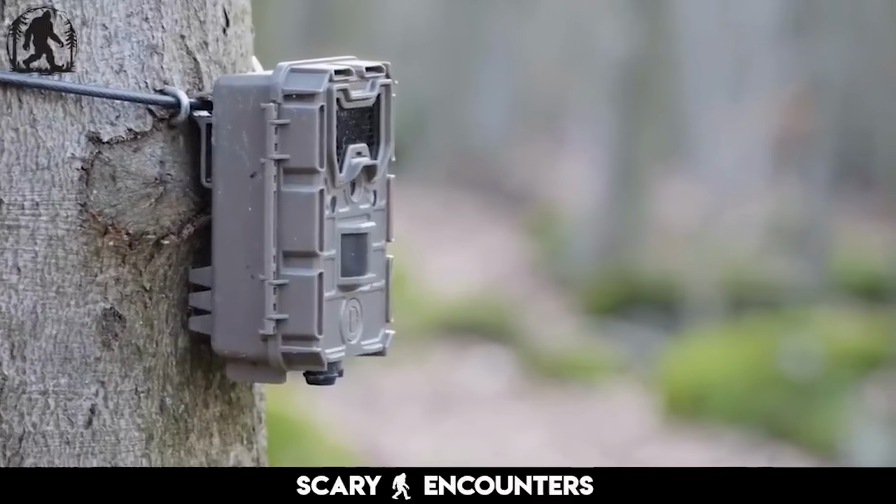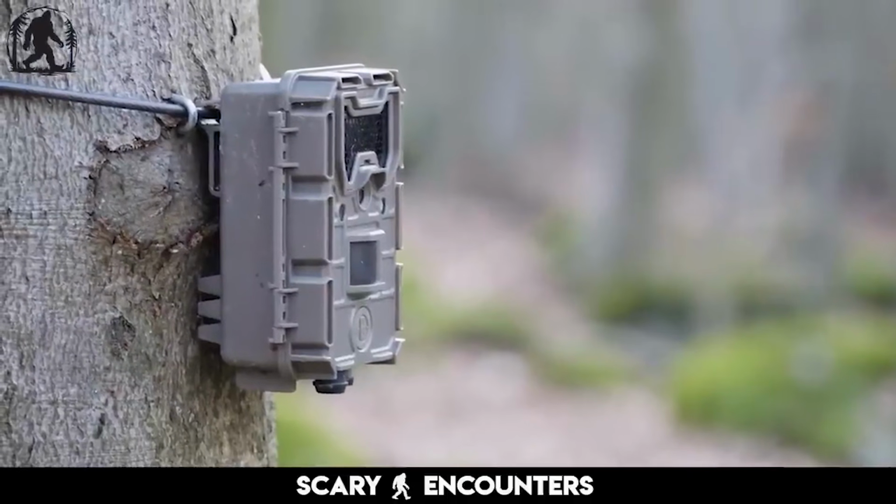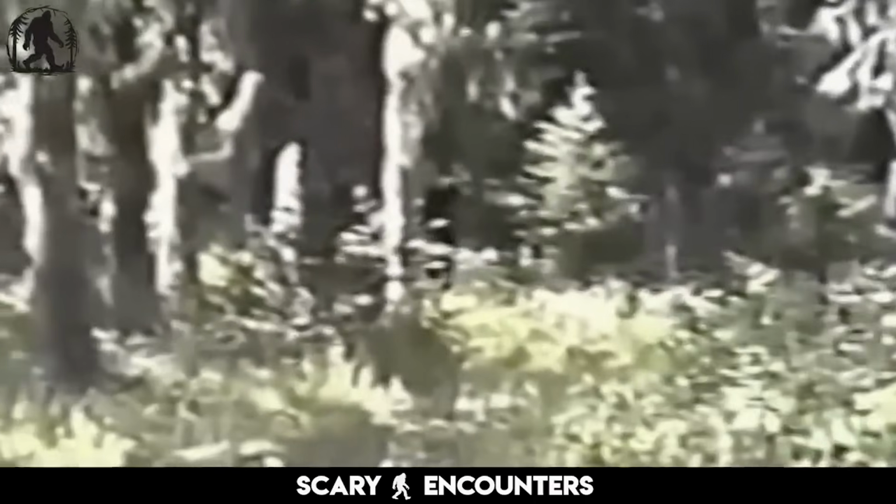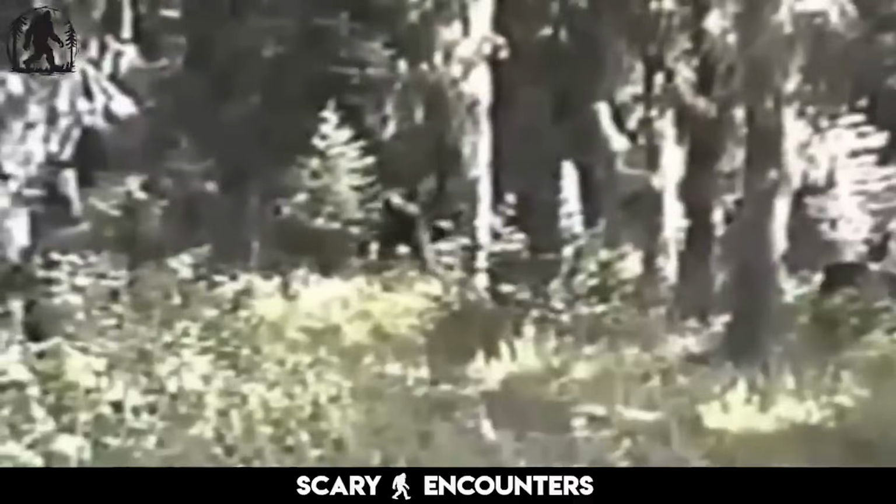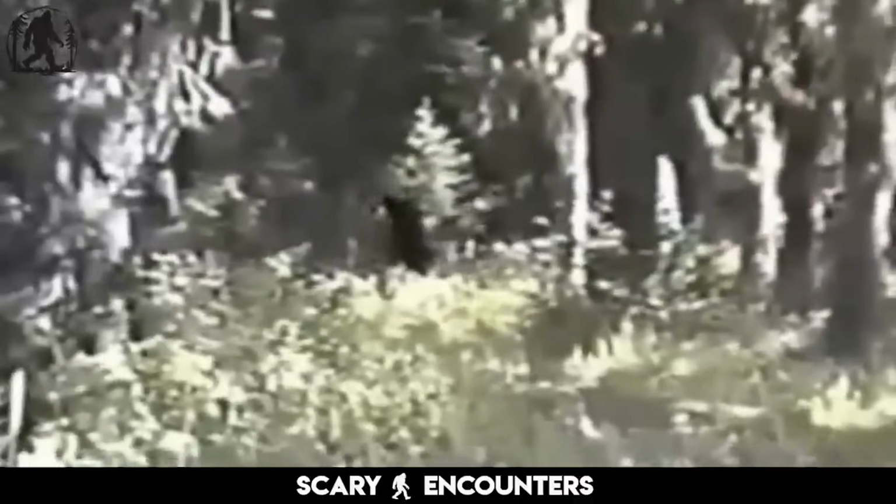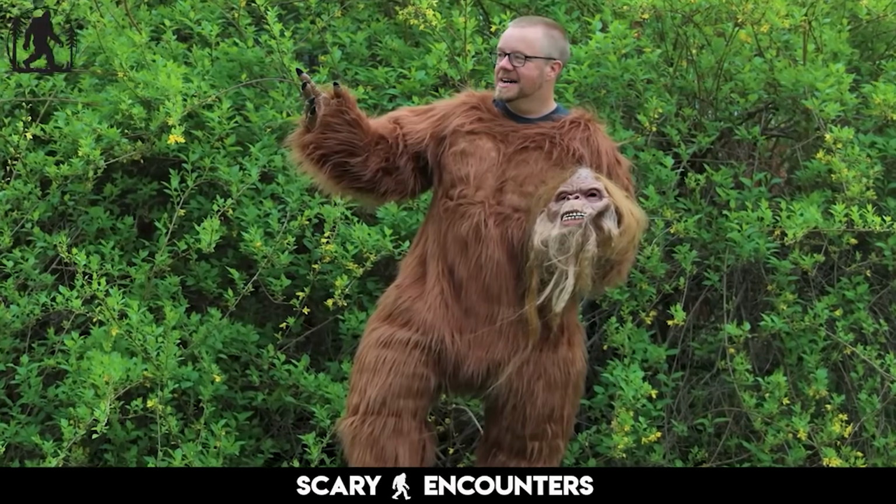The footage began with an unsteady camera, shifting between dense trees and rough terrain. And then, there it was. A dark, hulking figure moved through the forest, its shape almost unnatural. Broad, heavy, with a strange fluidity to its motion. It wasn't just a man in a suit, at least not in any ordinary sense.